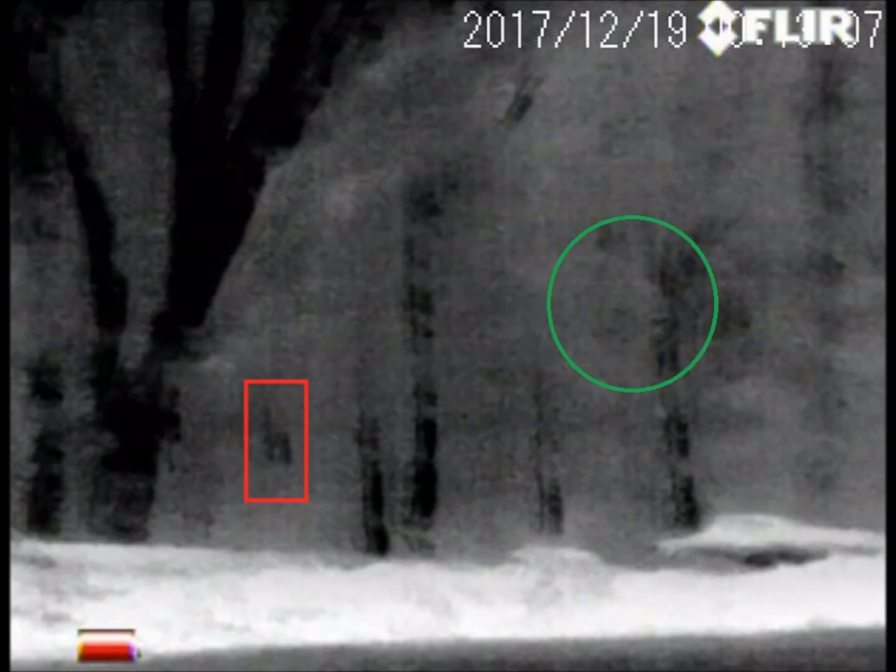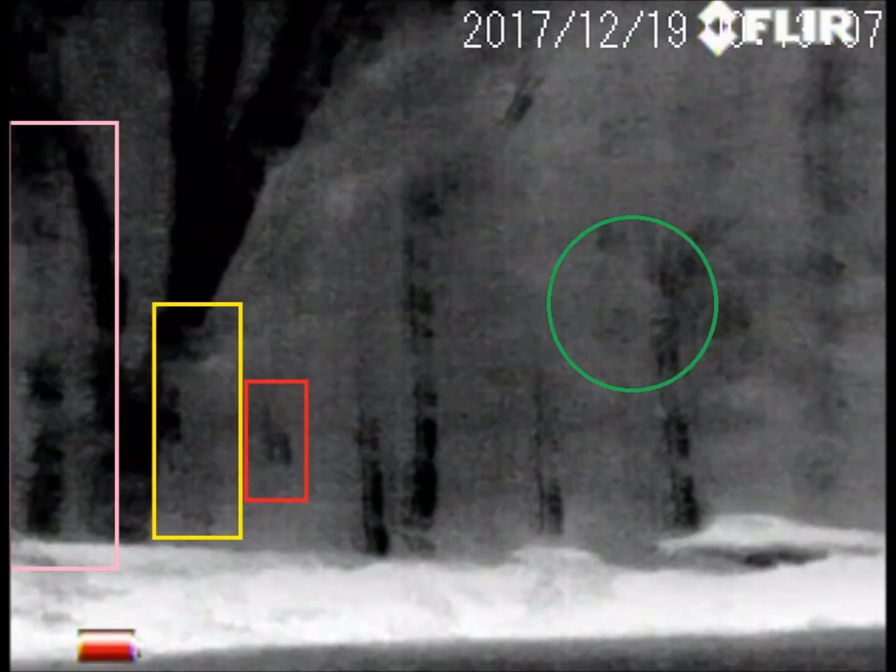Is this the face of a forest mother bowing her head in remorse? Could this be a ghostly image of Anubis, the Egyptian god with the dog-like head on a human body? And this looks like a giant troll to me.